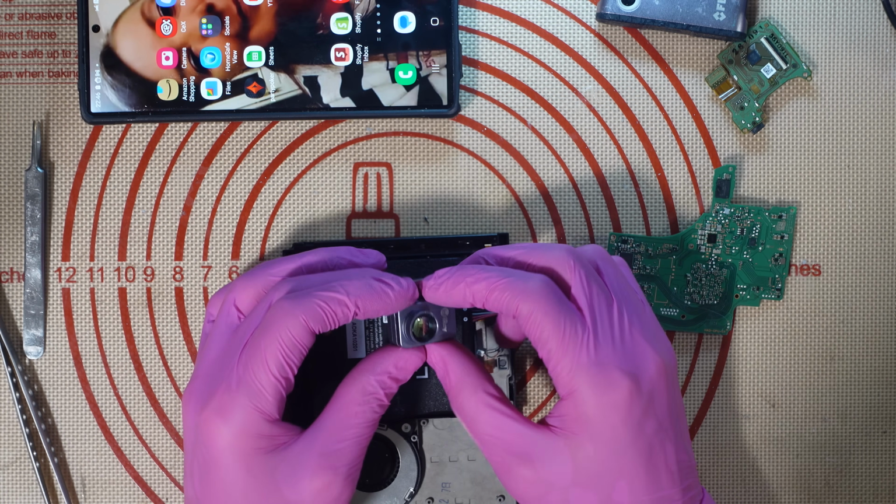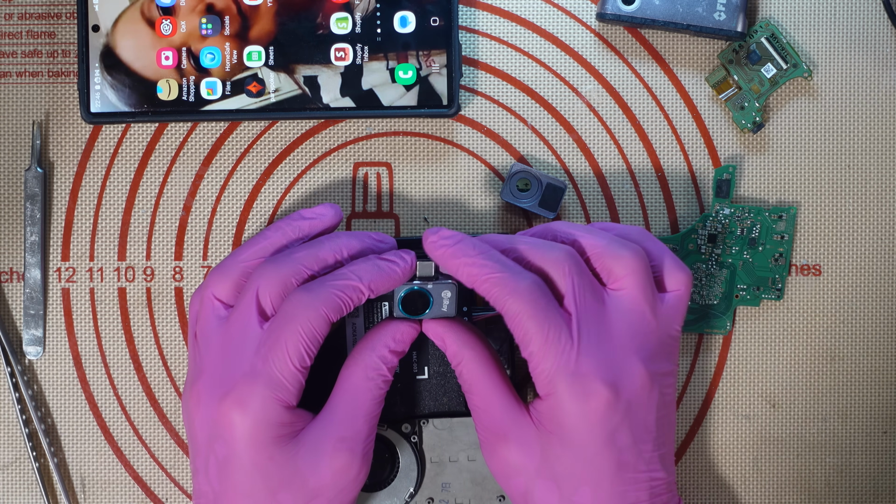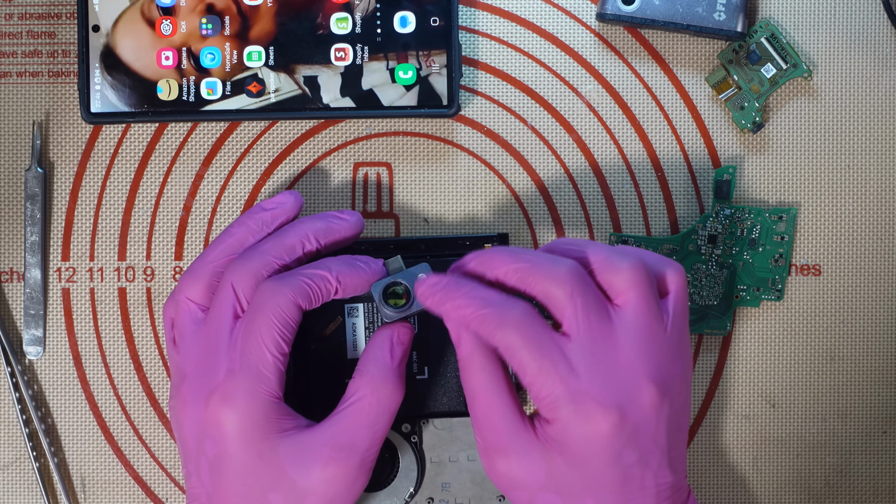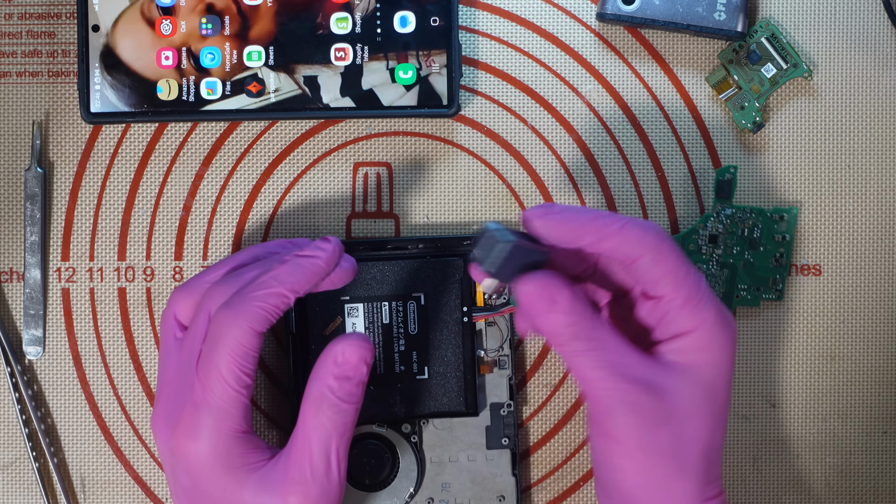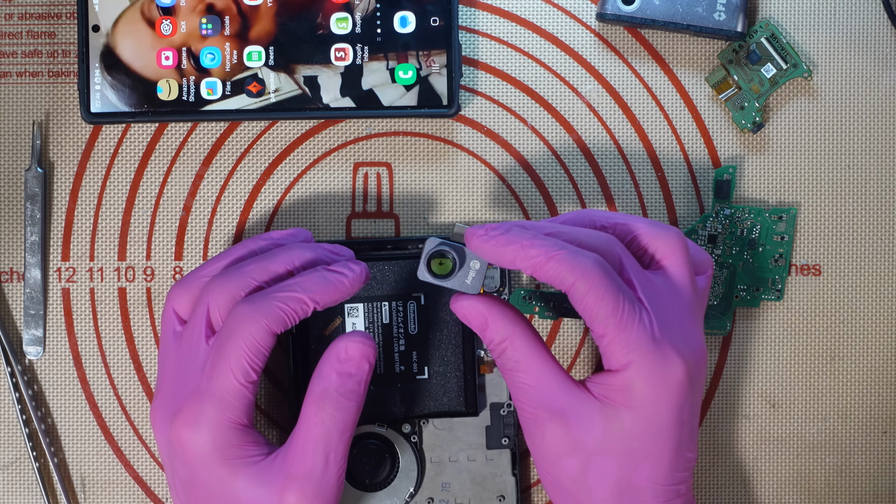I haven't opened this up or anything like that. I'm not going to do a teardown of it. I'm not going to risk breaking this. It's pretty expensive, and I don't think the company will send me another one if I do break it trying to tear it down. So yeah, I'm not going to do a teardown of this. I don't want to risk damaging it because it is a very, very good camera.